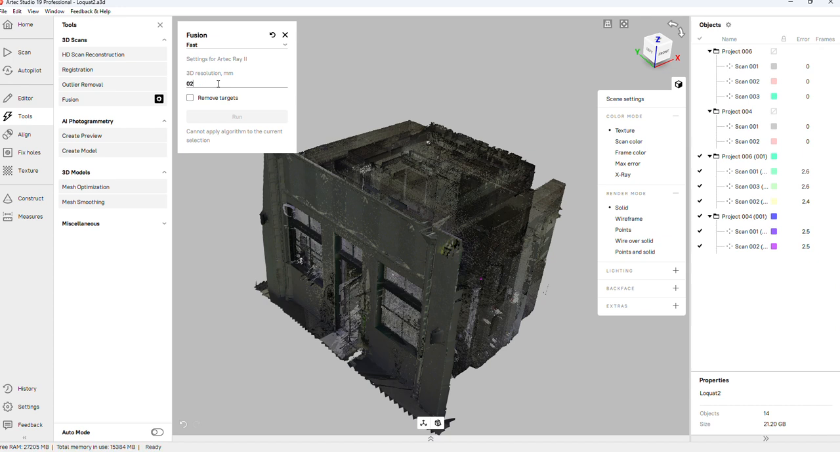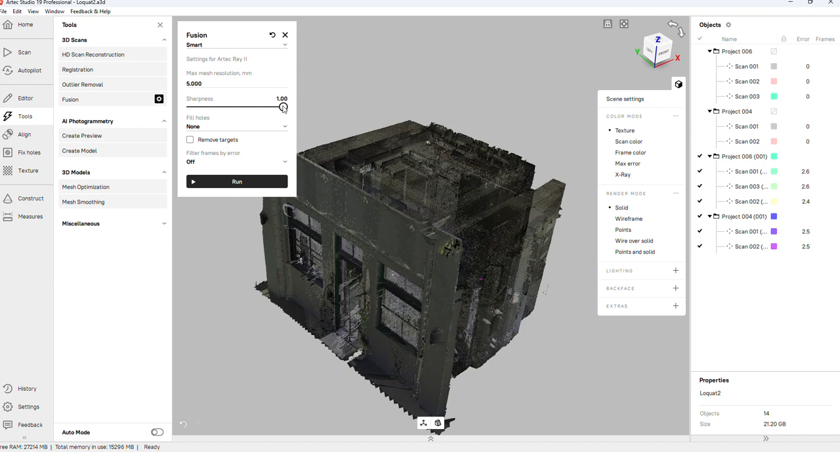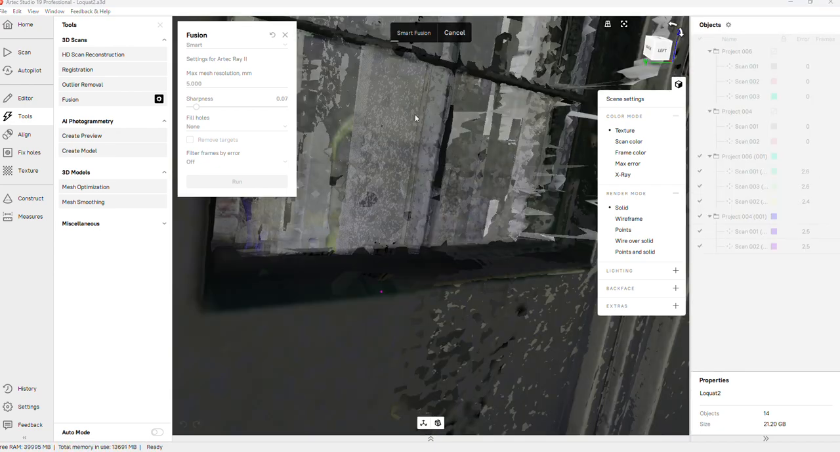Maybe this has to be 20. Doesn't matter. Okay, so you have to do smart, sharp, or smooth. So let's do smart. Sharpness 0.02. I don't know what that means. Don't be that sharp. So 0.07. Let's see what that does. Max res, that's fine. Fill holes, none, and run. We will come back. Still working.